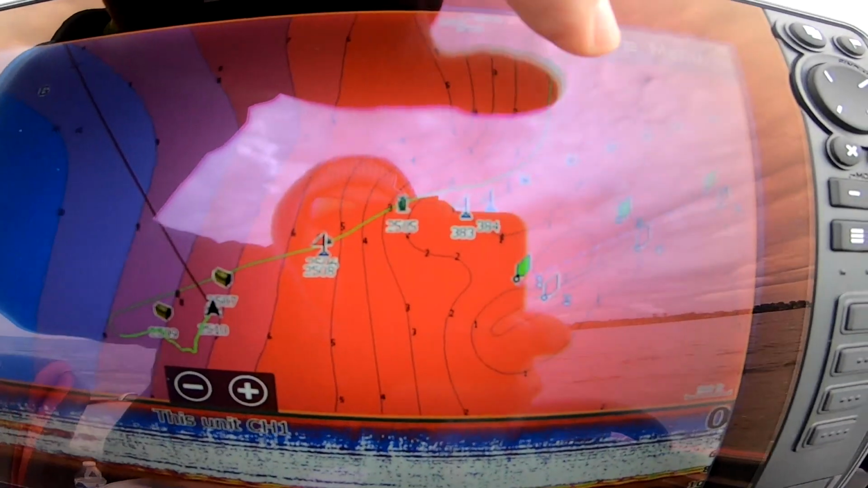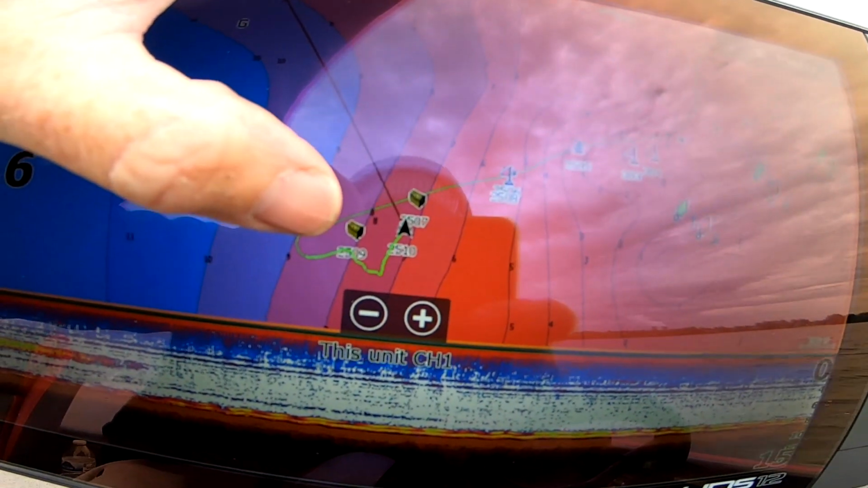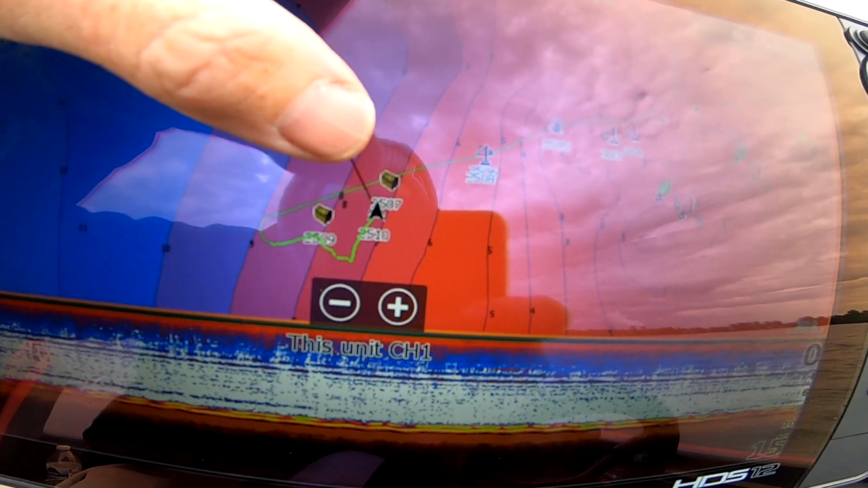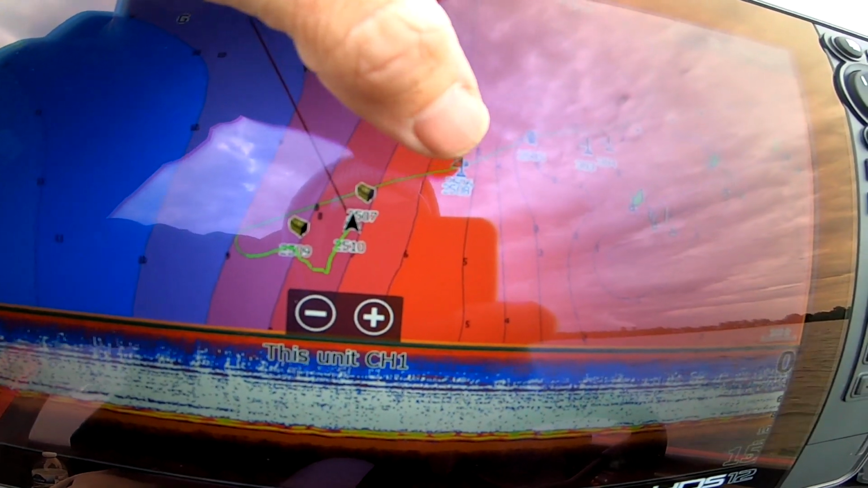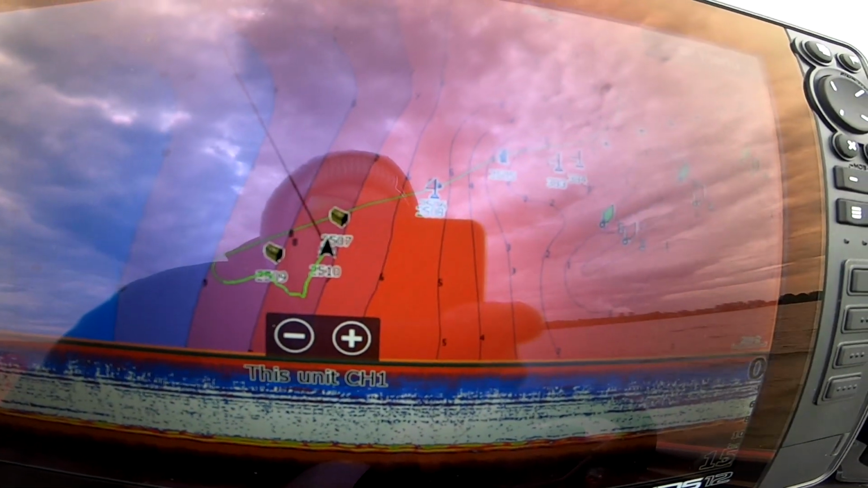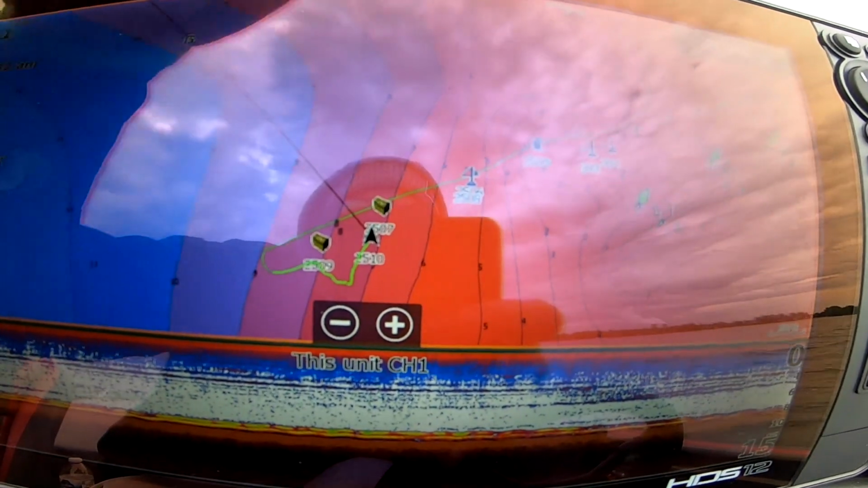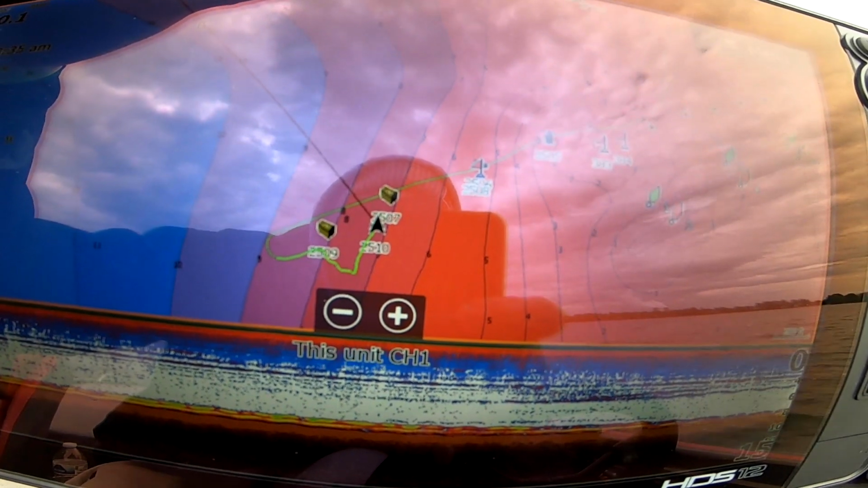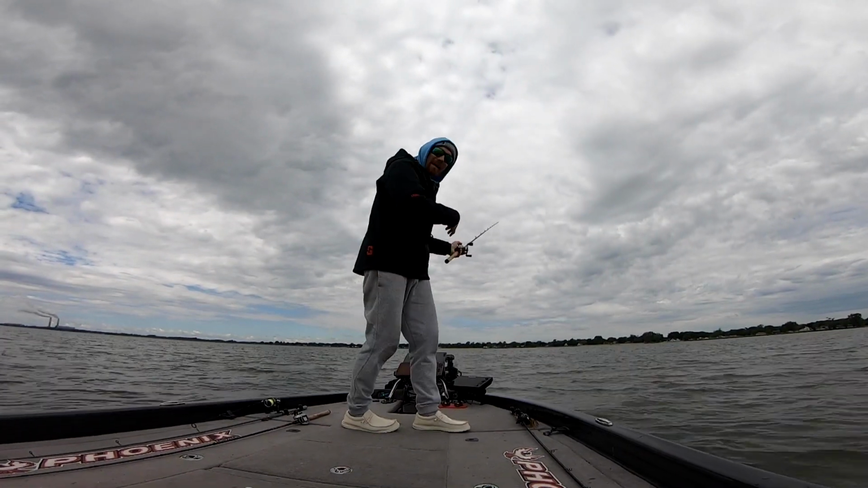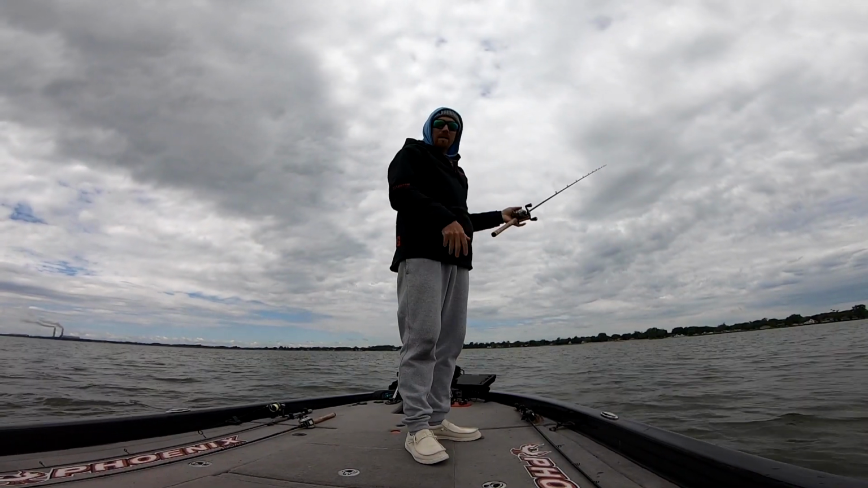All right, so as you can see right here, I made one pass. I idled through and I marked some wood. There was some big laydowns, old trees or something. There was rock, there was a hump, some grass, but I just made one pass through with my electronics using my side imaging and my down imaging to find some structure. You can see I've never fished this area before. I kind of went to the point, there's a little rock point that I marked, where it drops off into deeper water.